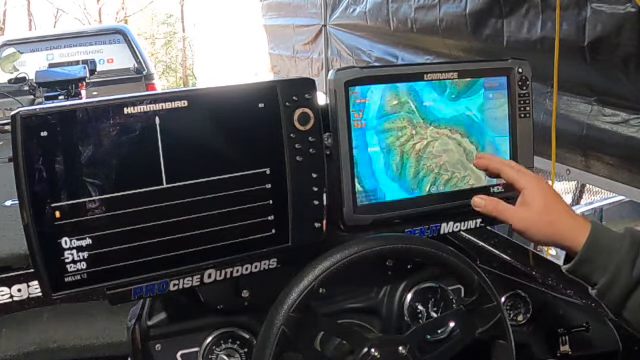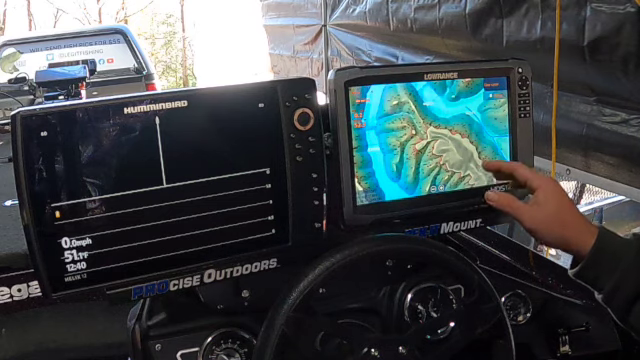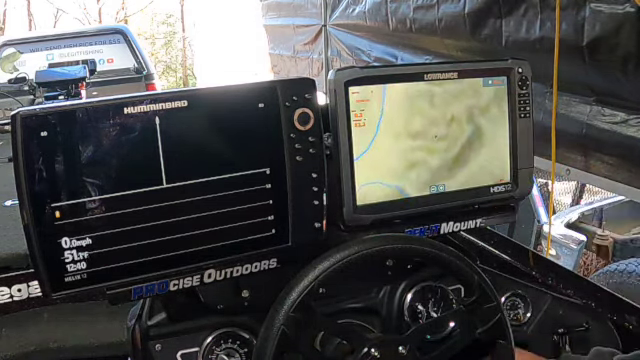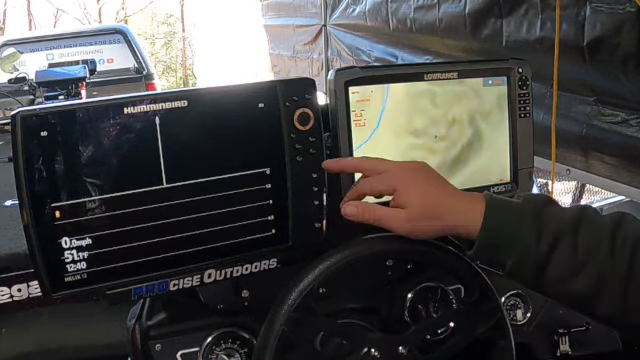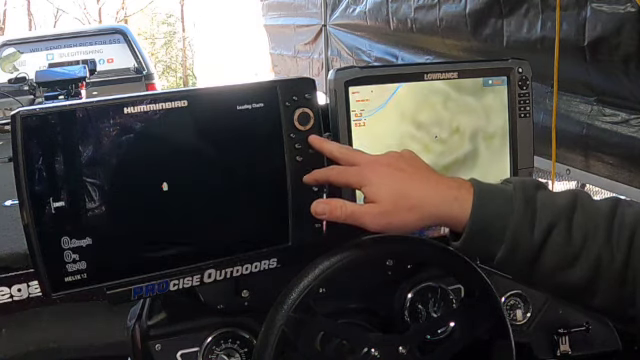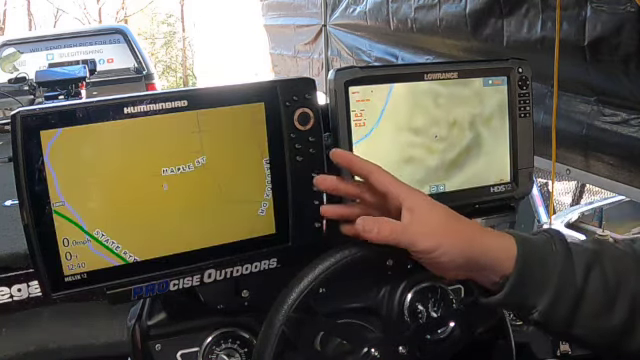You can turn off your lines and everything on here. But I will say another cool feature about this Humminbird map is I can go to my map, and you'll see it takes it a minute to load.